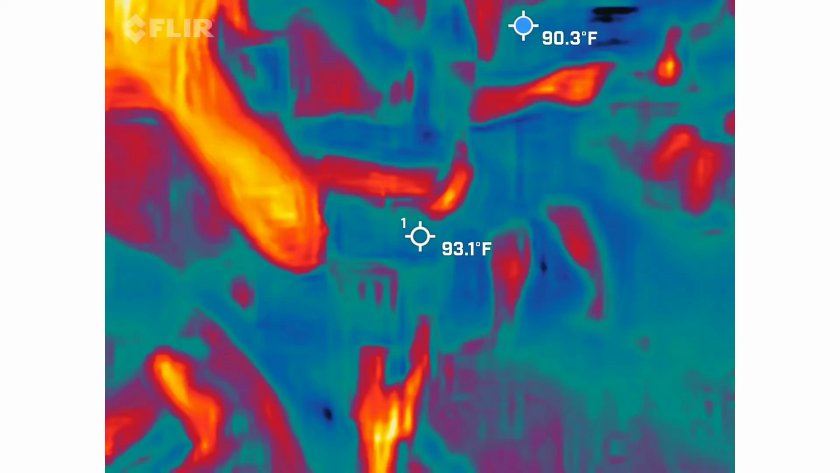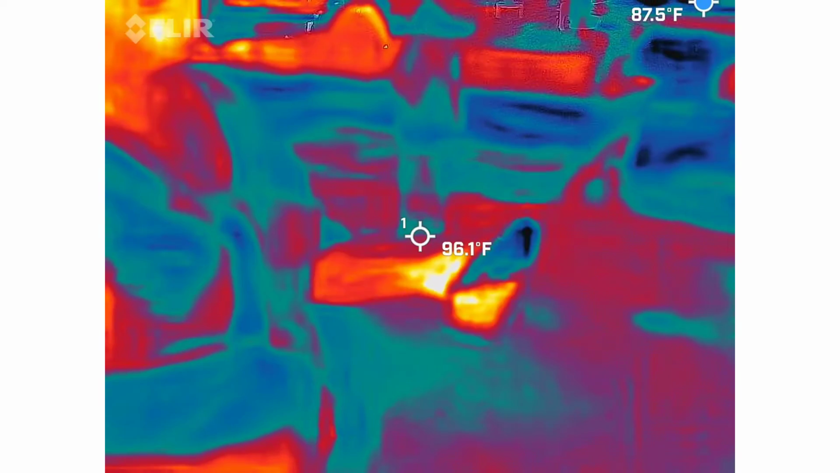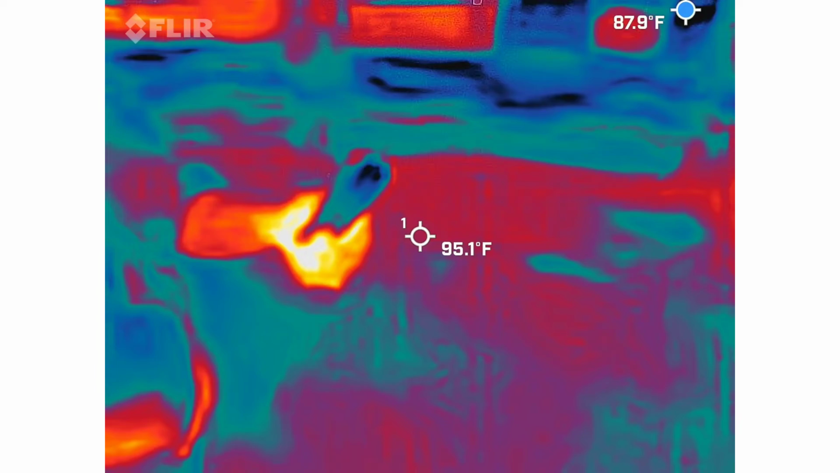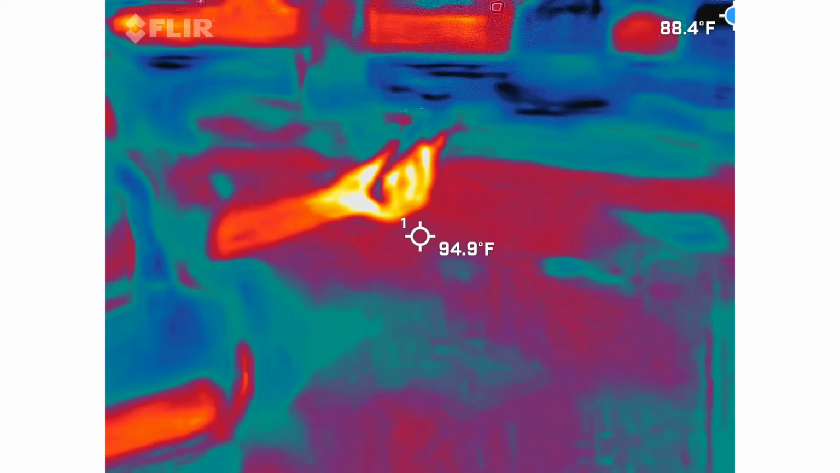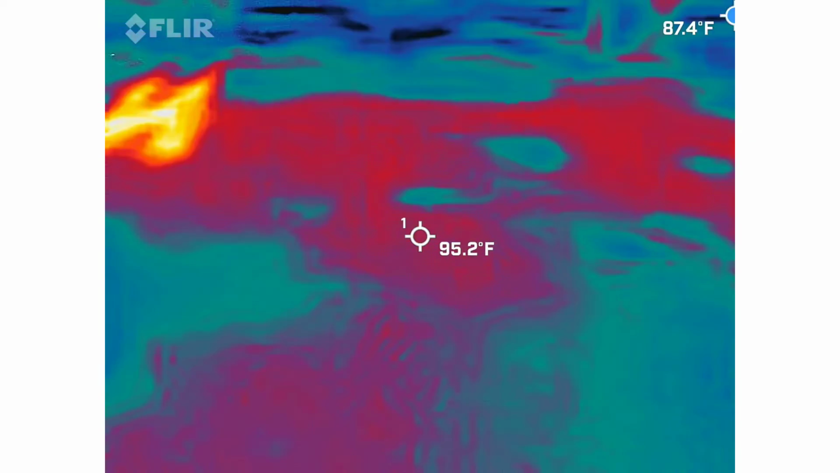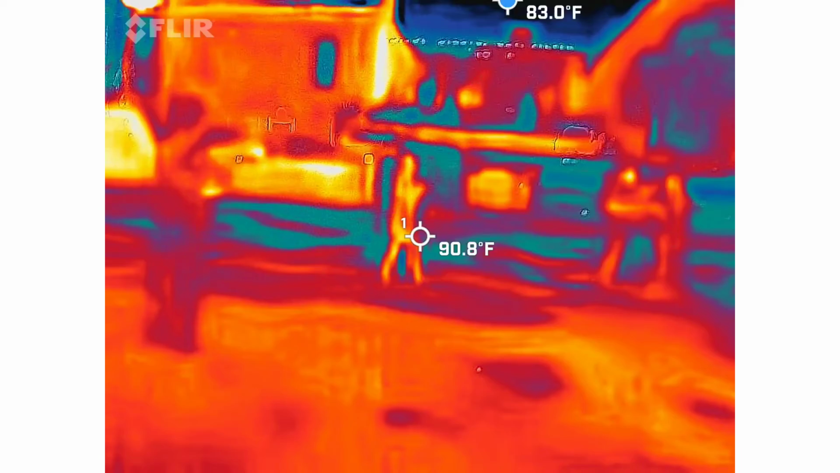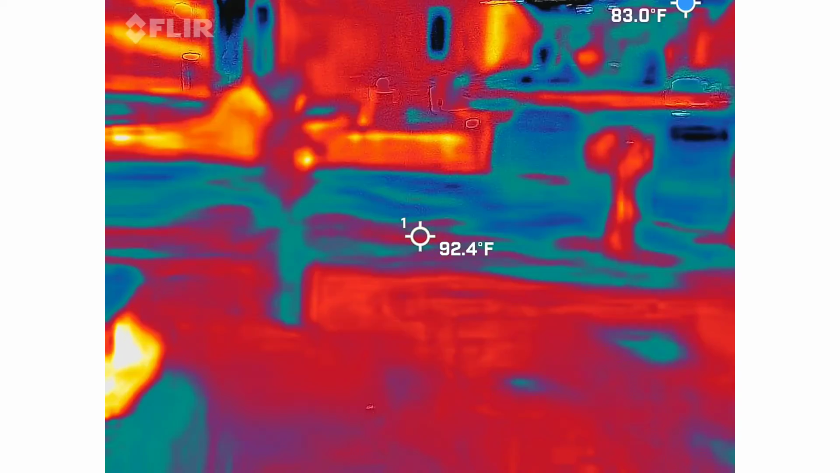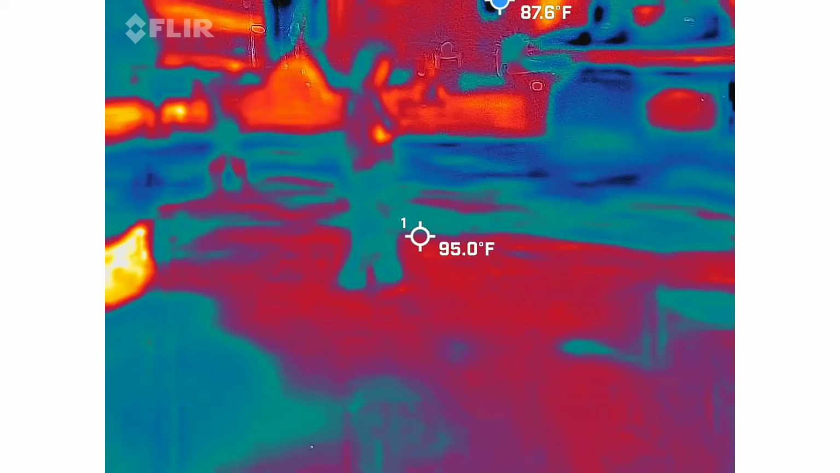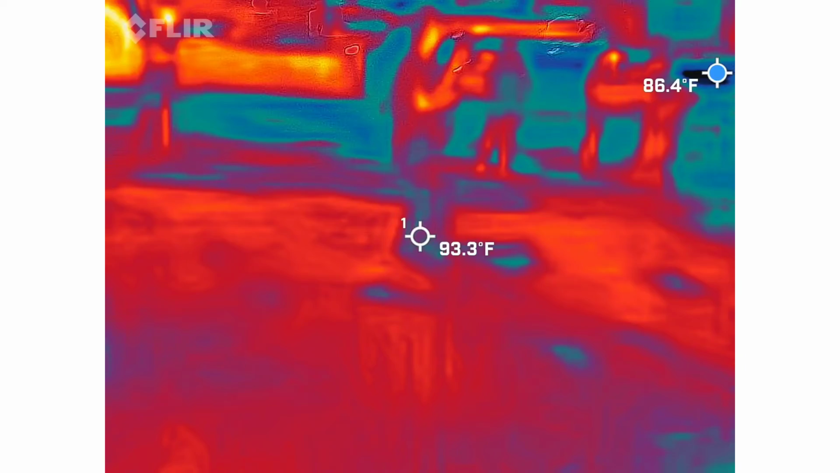I want to turn the volume up. Let me check. It's on the side somewhere. Let me get my light. Okay, it's right here. Something's here. It keeps going. Maybe it's this stupid speaker. That's louder now.